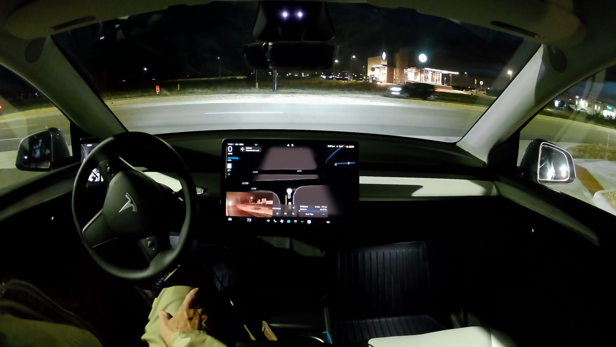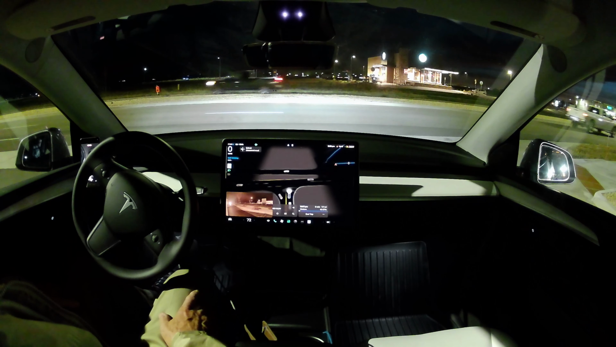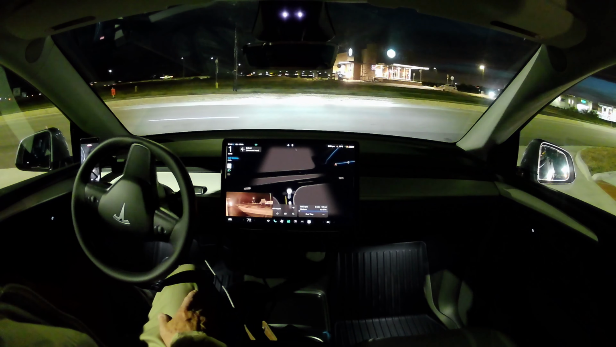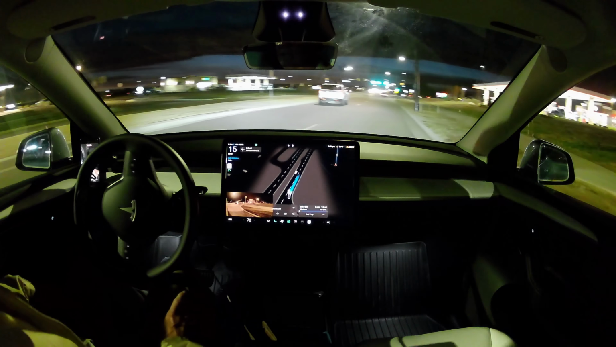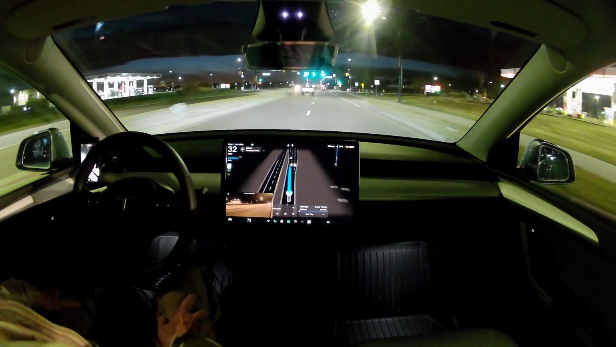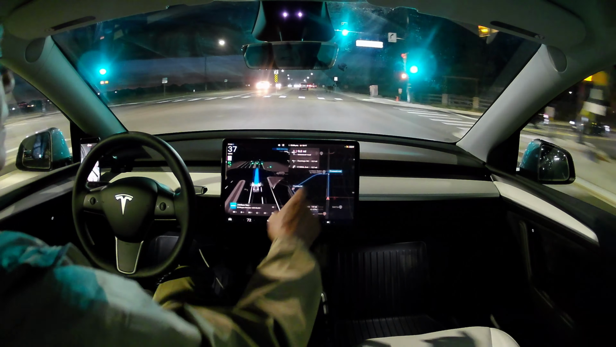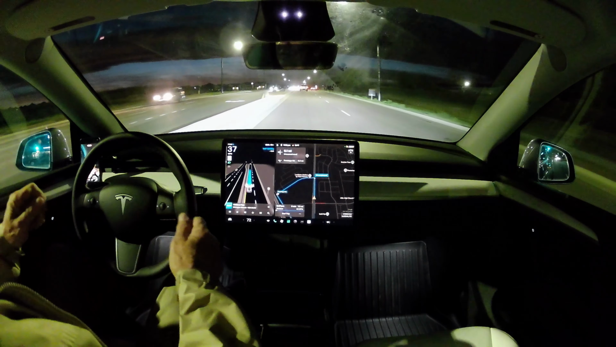No signal. She's not going to go out when somebody could come right through. I do have something behind me, so I'm going to just lightly touch the accelerator to say, go ahead and go. Well, she doesn't have to go down this far. So this is an issue.